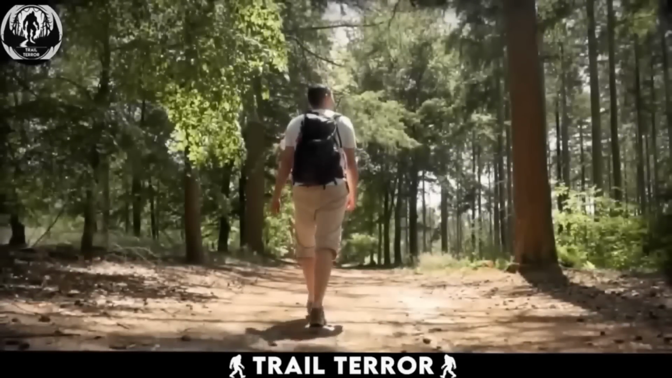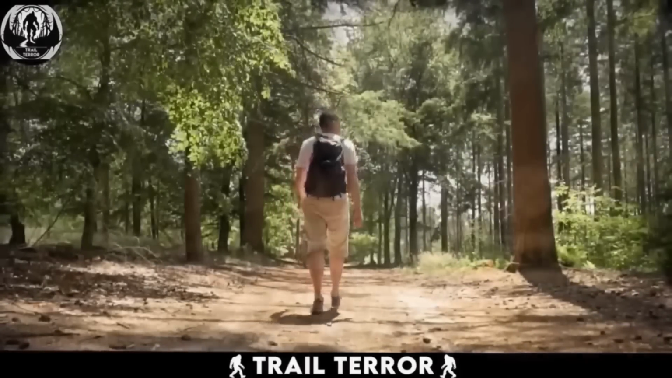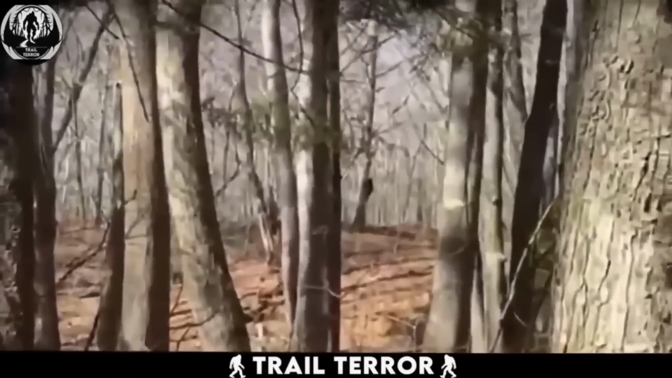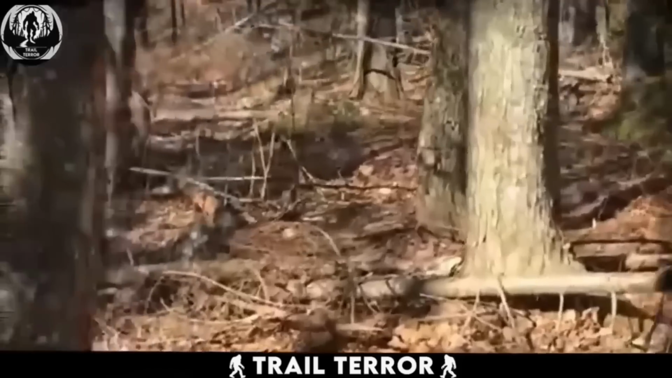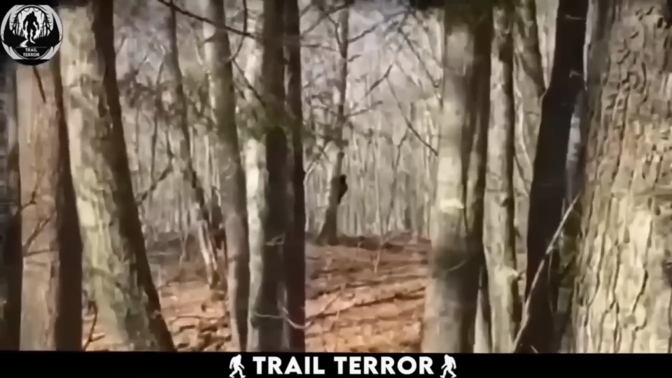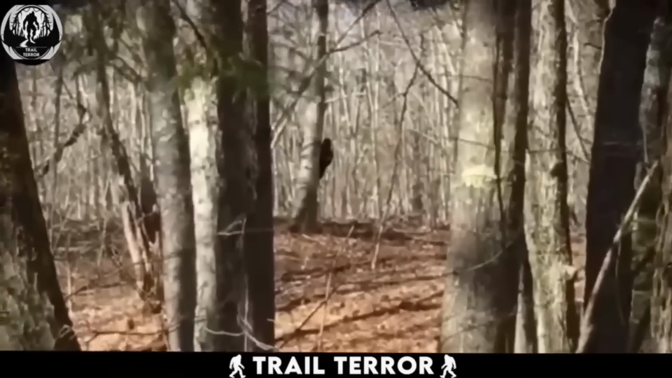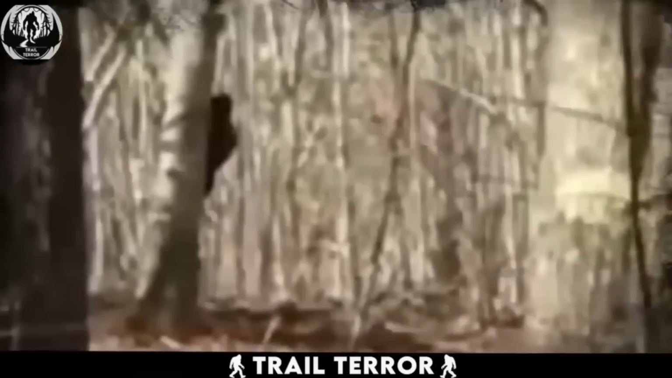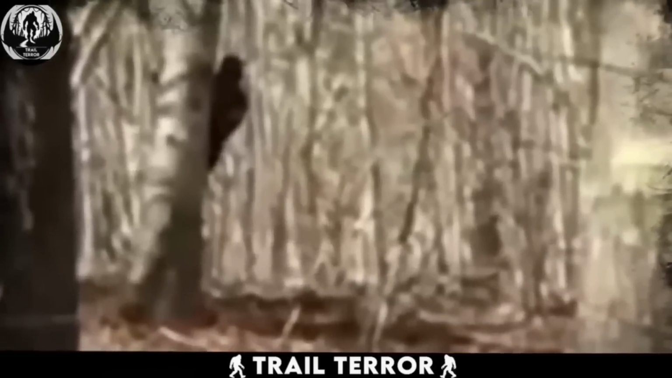Ever felt like someone's watching you while walking alone? Well, this hiker experienced just that and decided to record what he sensed. In a forest, he felt eyes fixated on him, prompting him to open his camera. What he captured was a black figure peering directly at him from behind a tree. This mysterious being was stalking the hiker, completely unaware of being spotted.